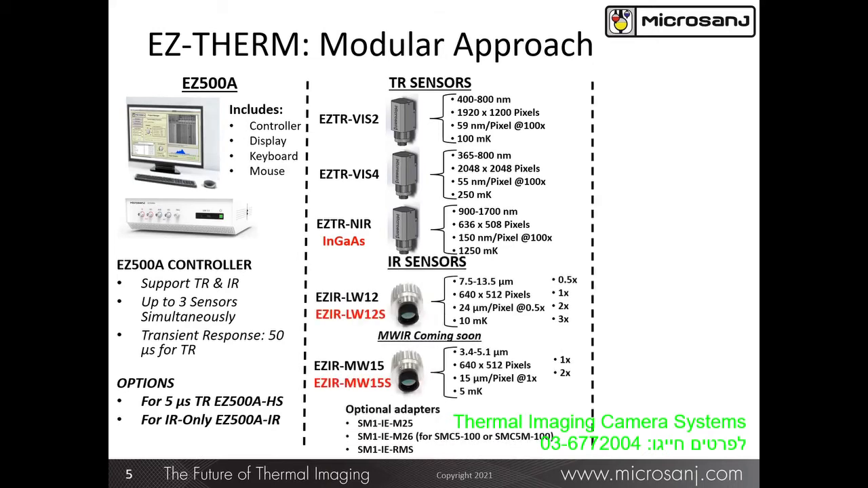Followed by 2 infrared sensors, one in the long wave infrared band, available now, and coming soon, an IR sensor in the mid-wave infrared band. And again, the EZ500A controller will simultaneously support up to 3 of these different sensors.